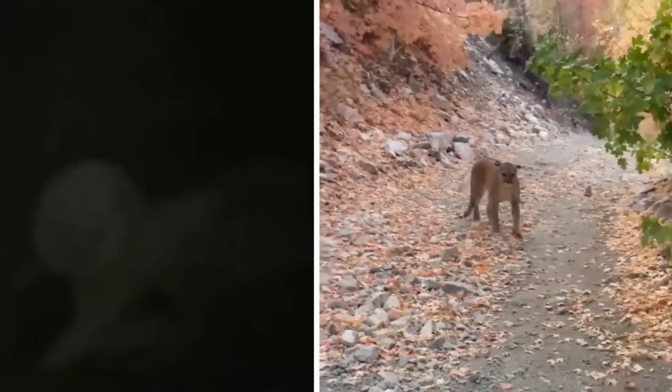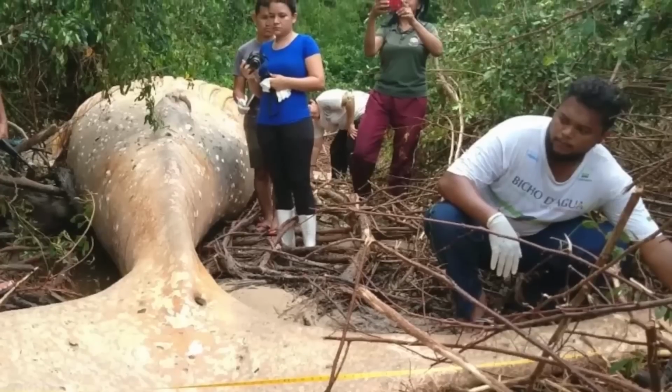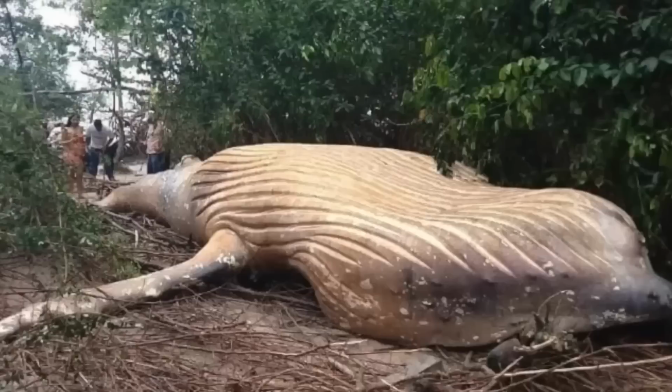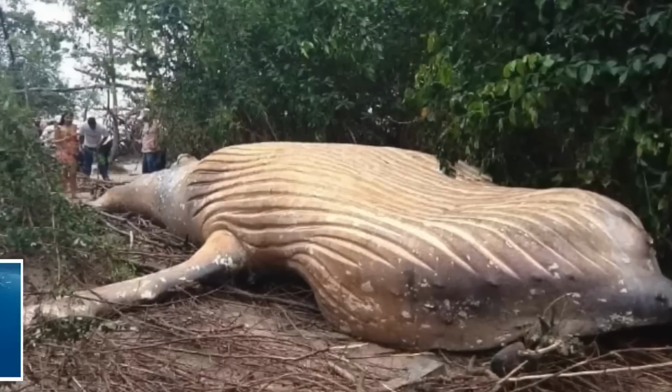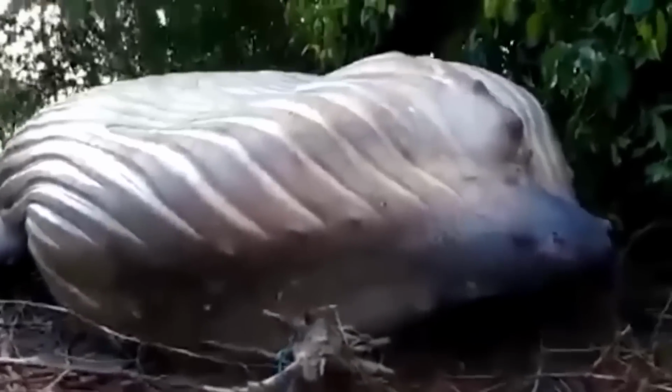It isn't always the animals or the mysterious beings that lurk in the woods. Sometimes it's humpback whales, also found lying deep in the woods. And how exactly did the whale end up there, so far away from the ocean? Well, that's been a mystery ever since.